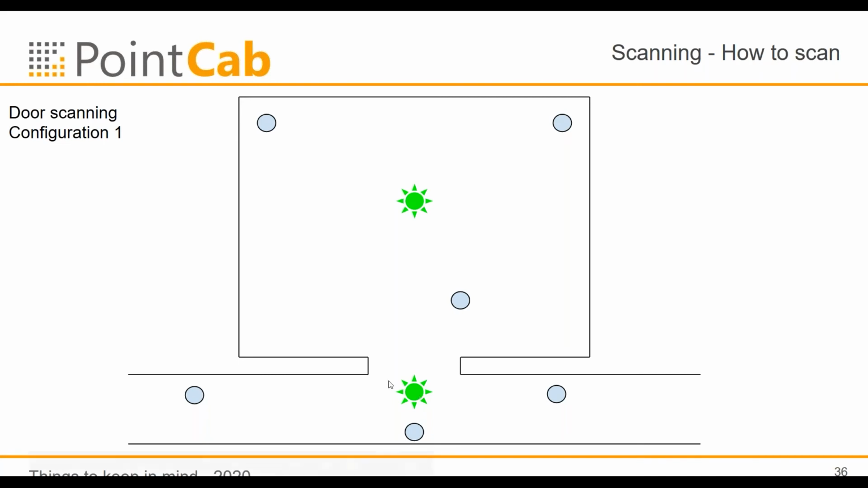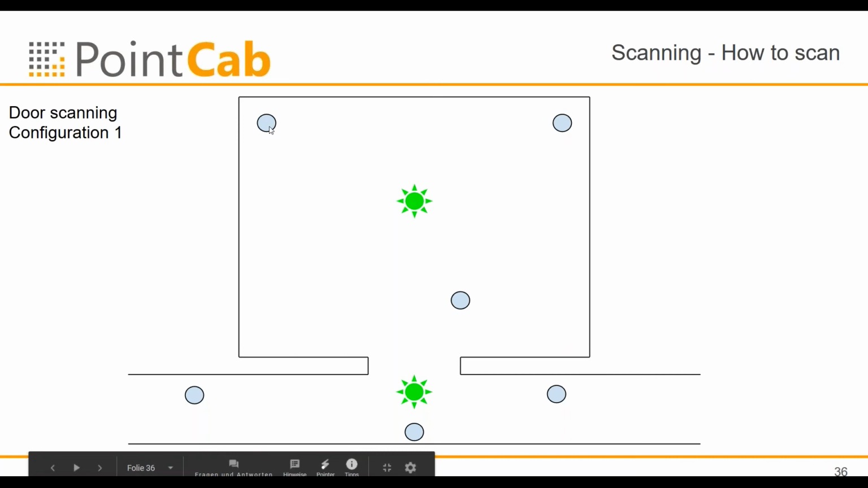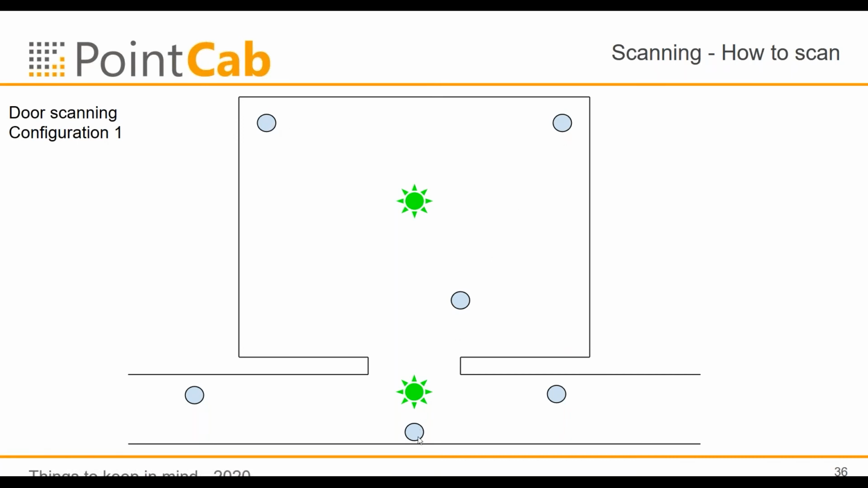In this case, the scan in the room sees 4 spheres, this, and this feature. Therefore you have a very good connection, and it will automatically find the constellation here and is able to go on.